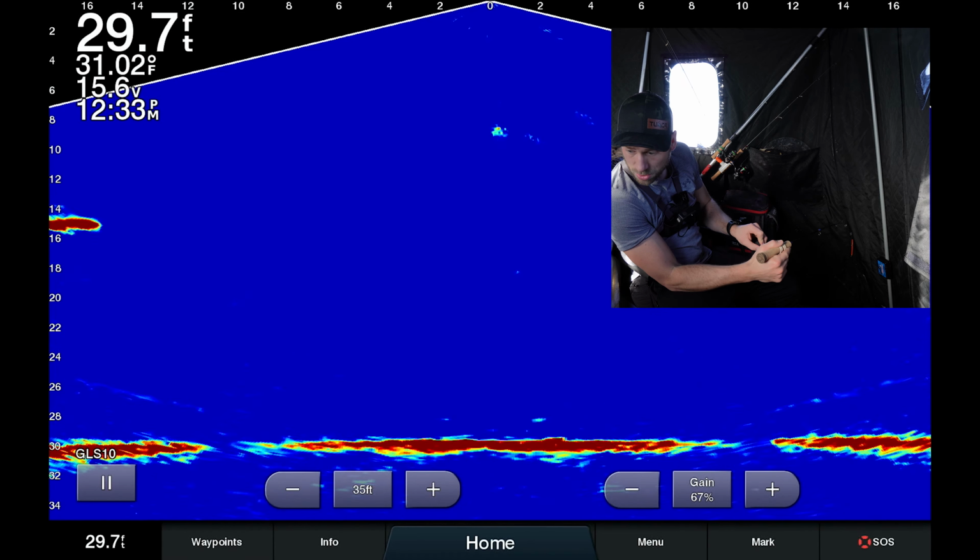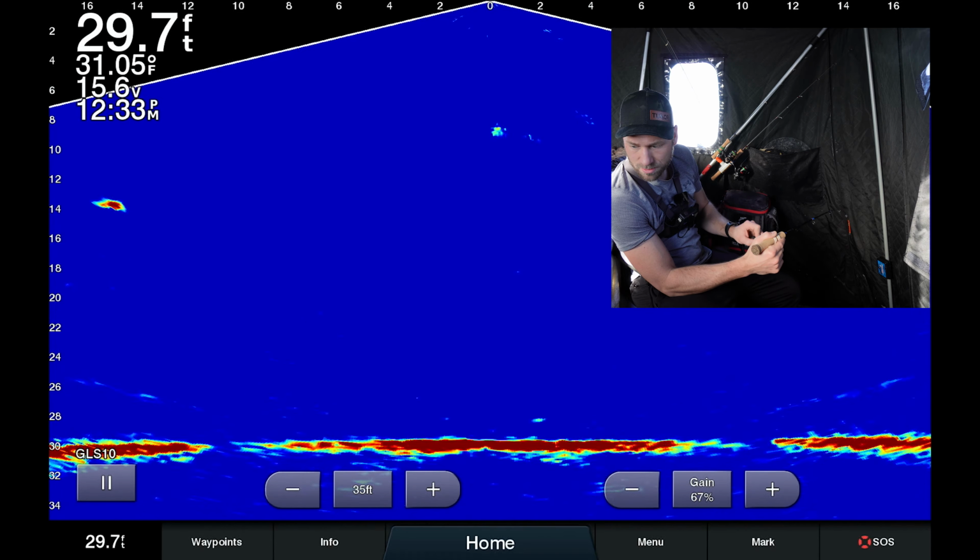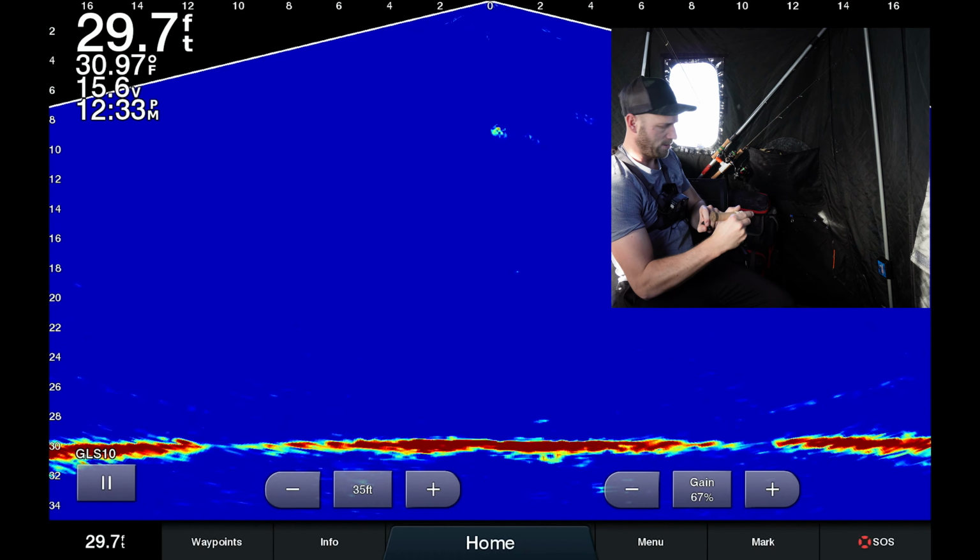Oh, there he is. Oh, this is pretty big. This is either a big walleye or another eelpout. Oh, baby!